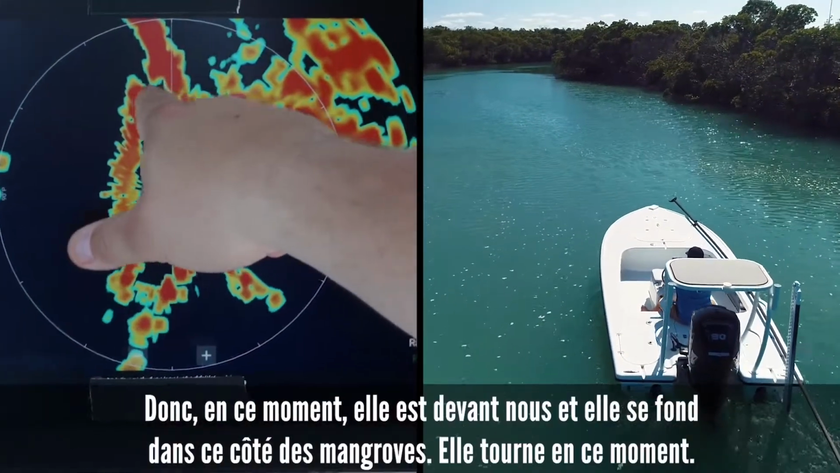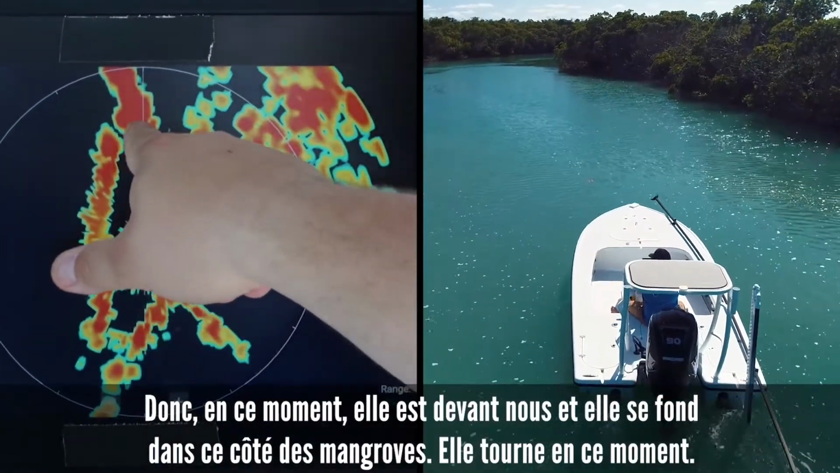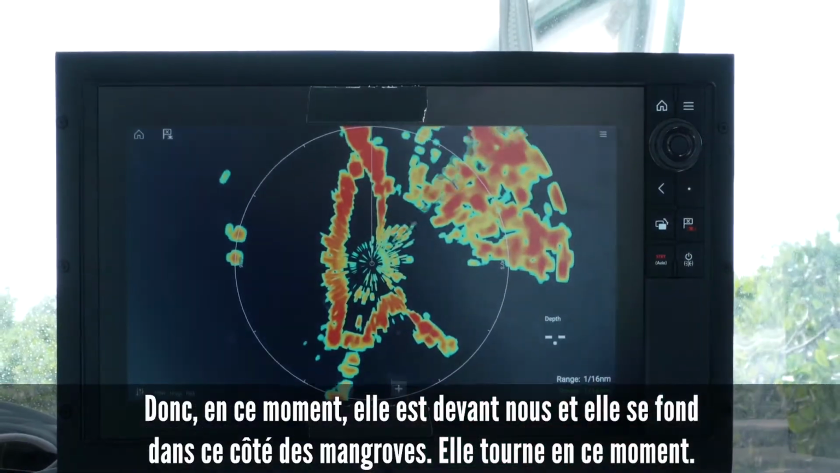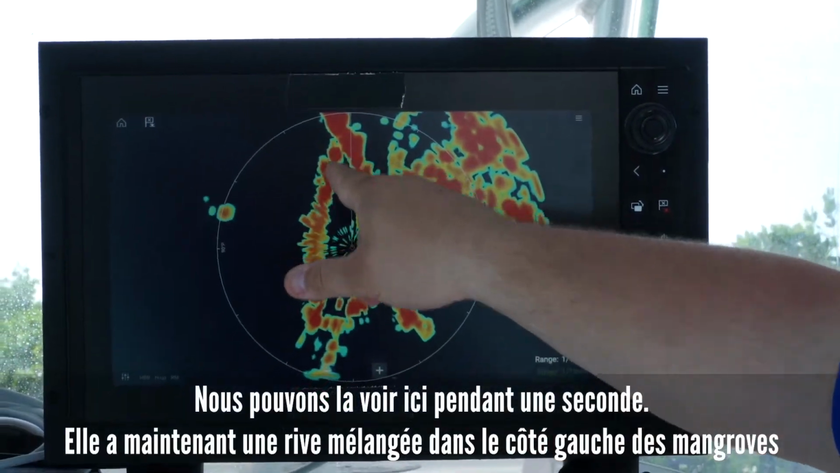So right now, he's in front of us, and he is blended into this side of the mangroves. So he's spinning around right now. We can see him right here.